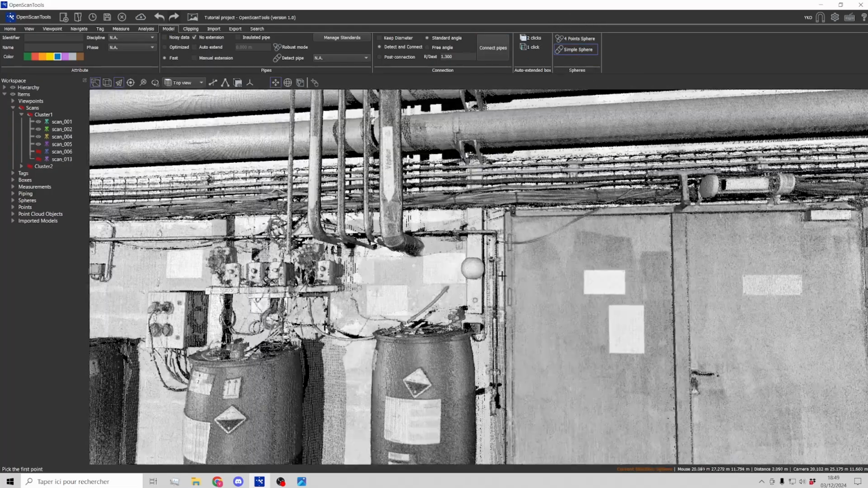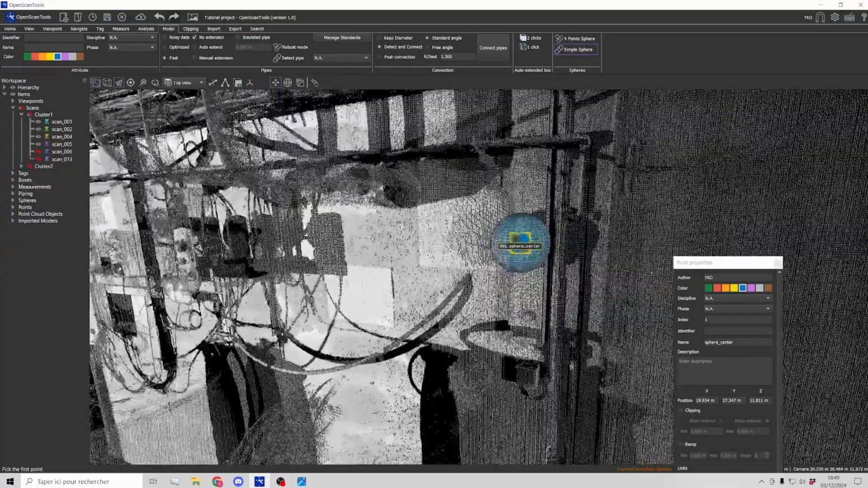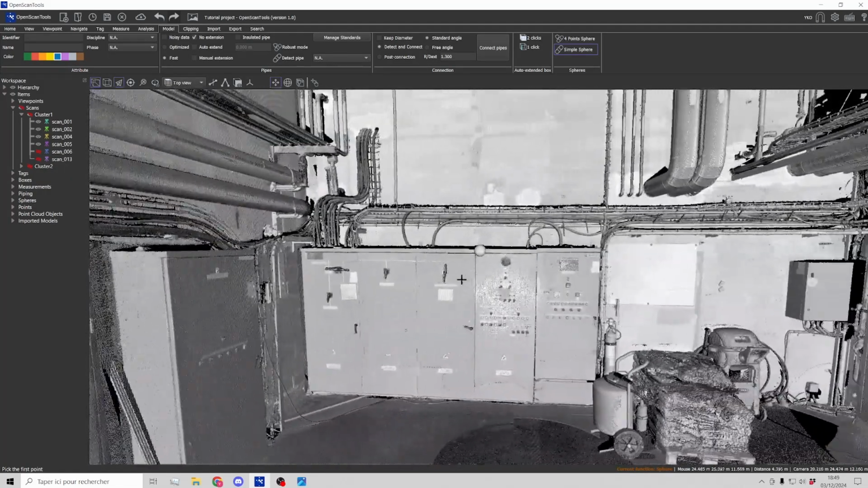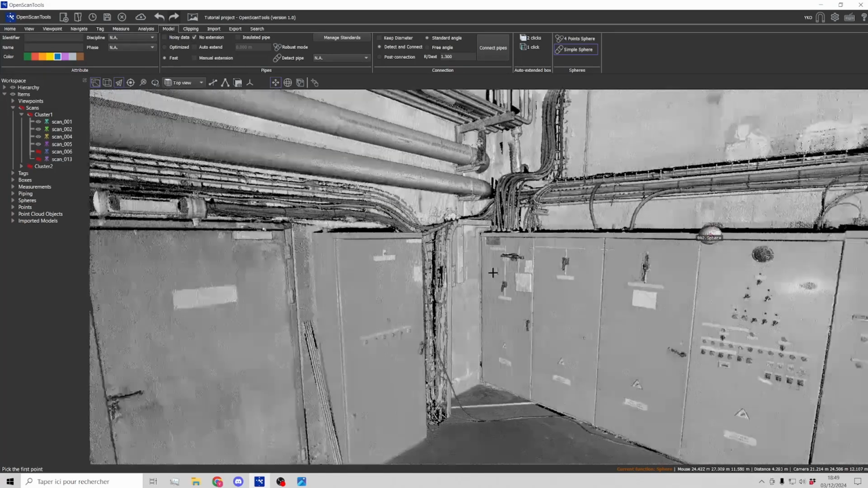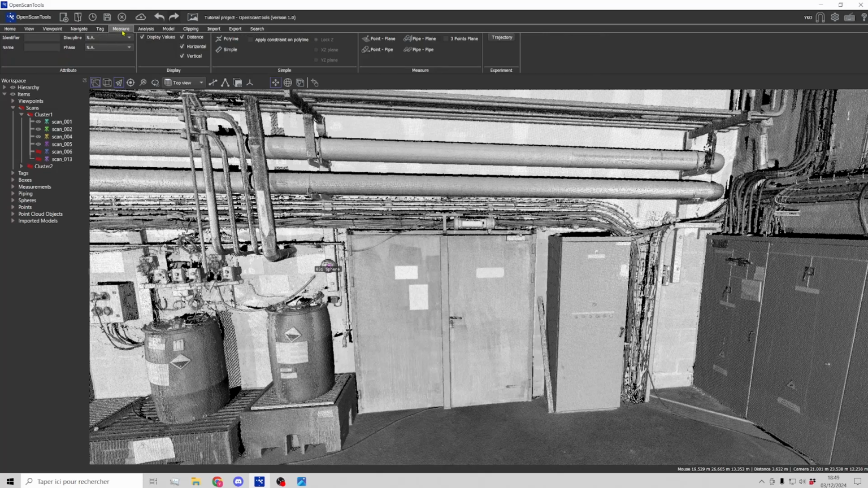Now I'm going to click on the first sphere, and as you can see, a sphere has been created as well as a tag at its center, but we don't need the tag. Let's do the same for the second sphere. And now I'm going to the Measure tab and select Trajectory.